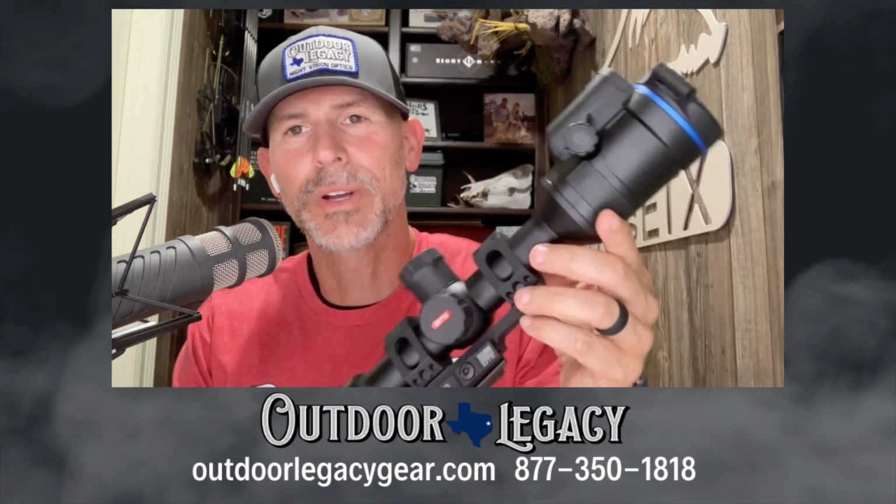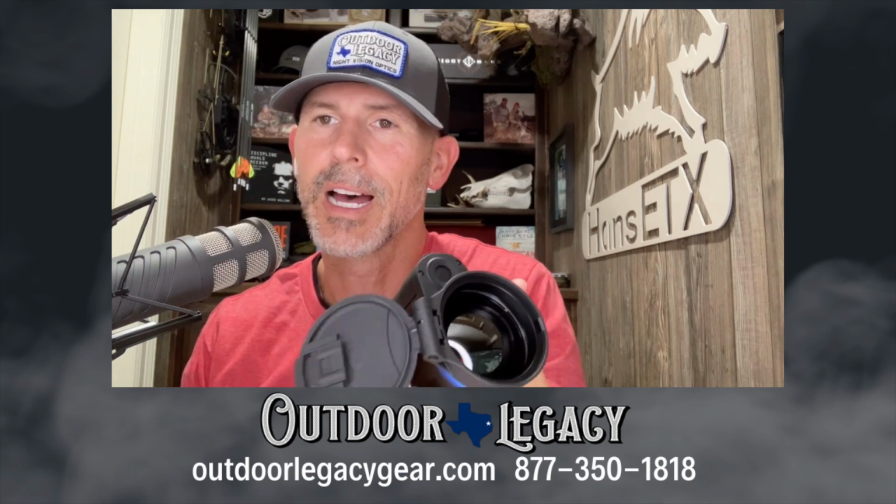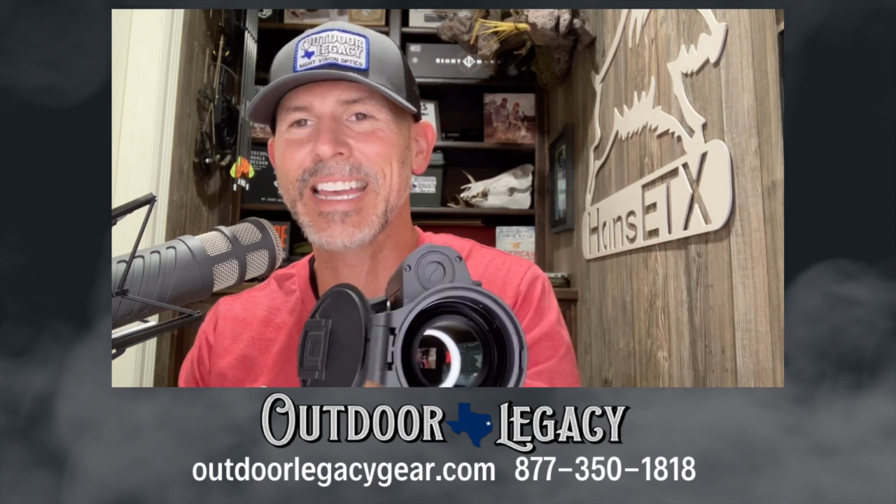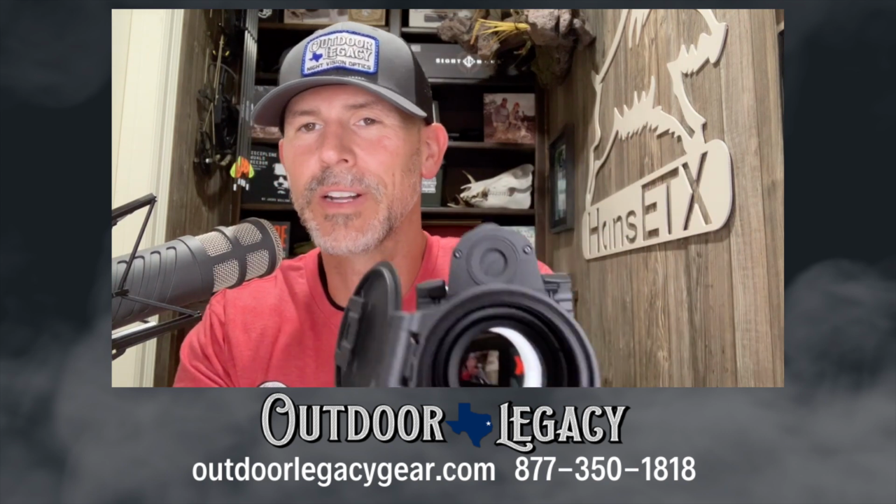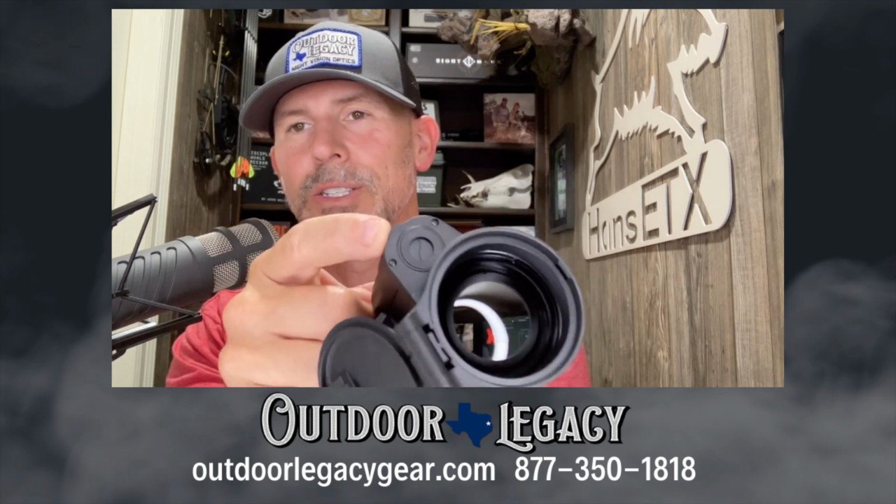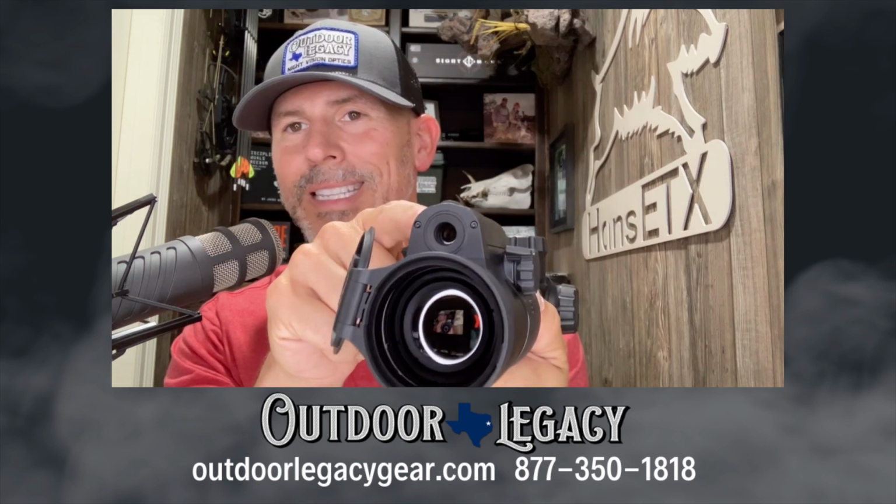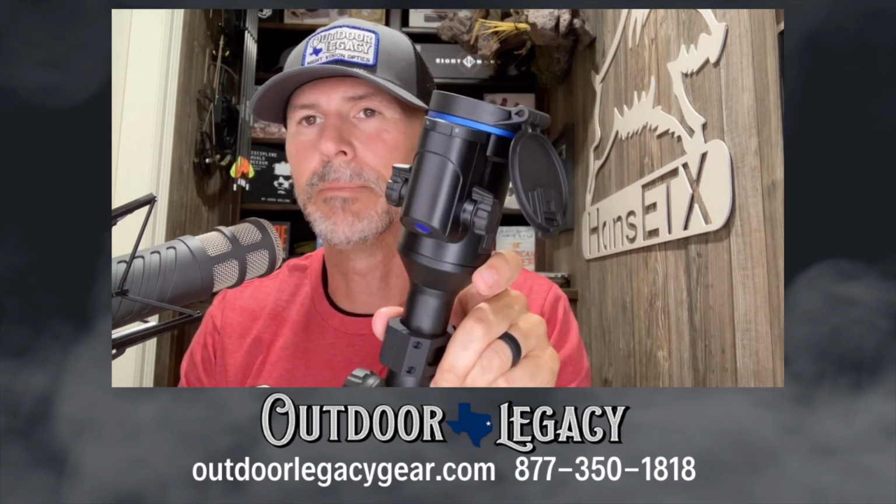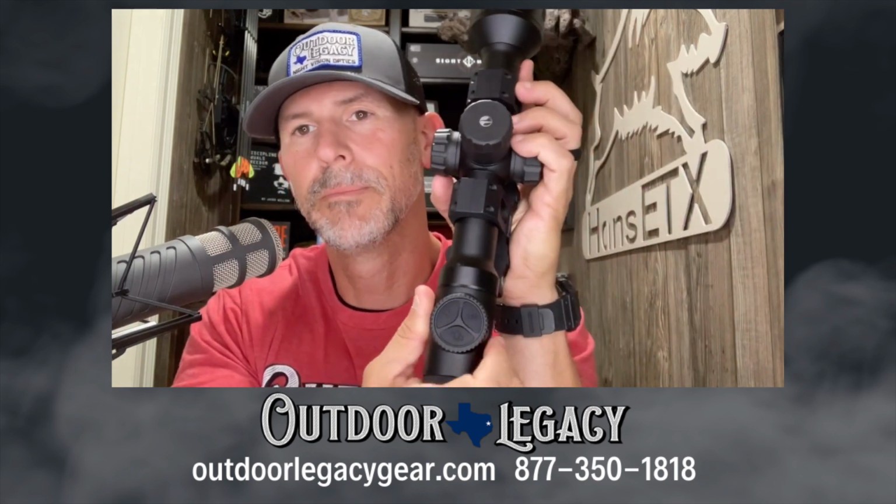But so here's a walk around of the scope. You've got your 50 millimeter objective lens with a spring-loaded plastic, probably something nicer than plastic, lens cap up at the top. Where you see that little shark fin on top, that is the digital daytime camera. There's a switch right here on top that you move over, and it opens that lens cover. To protect the lens, it has a cover that you can flip back and forth. You've got your buttons right here on top.